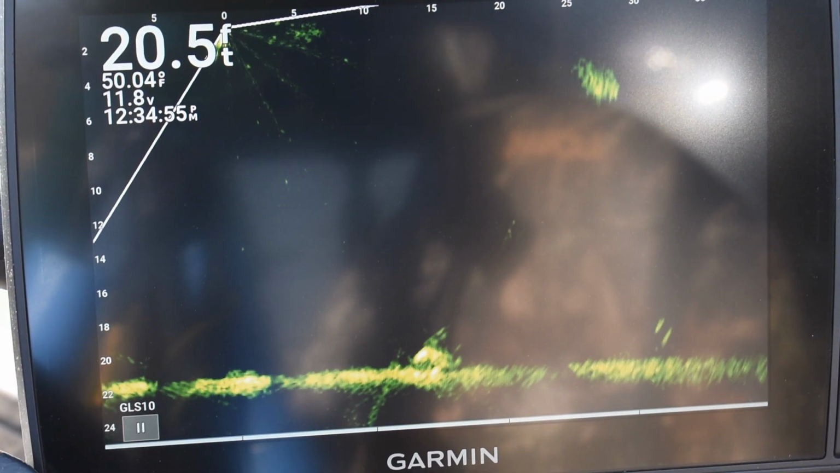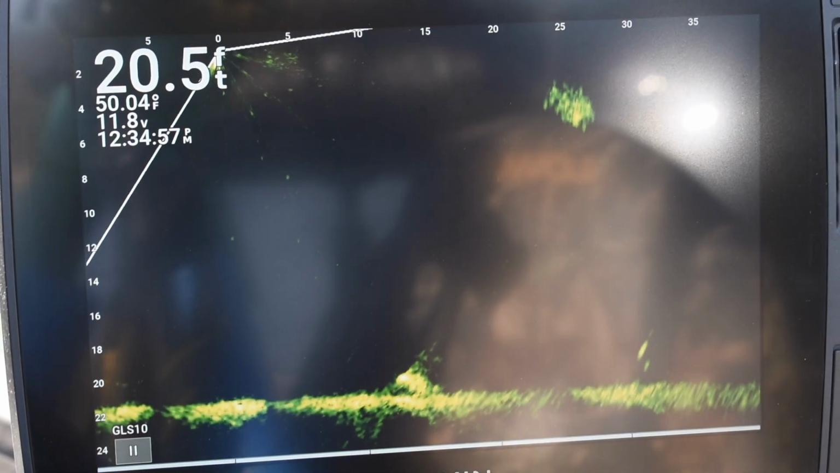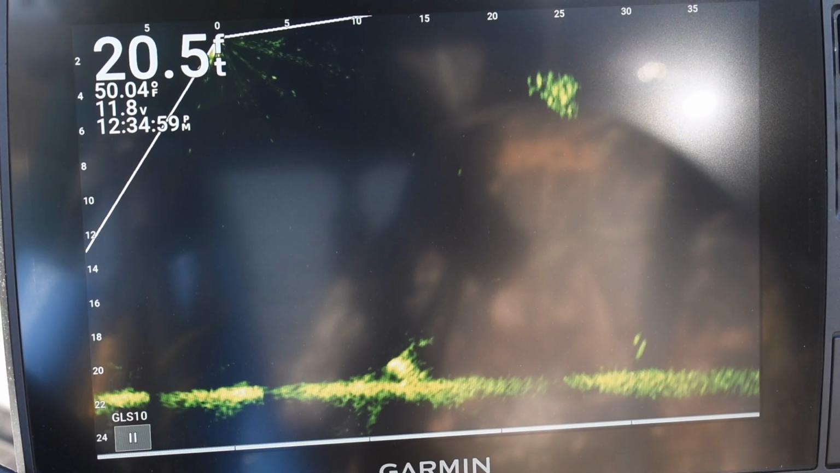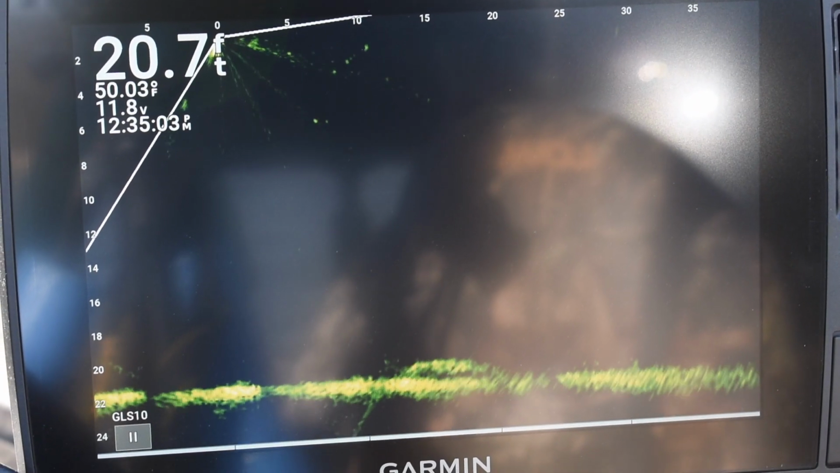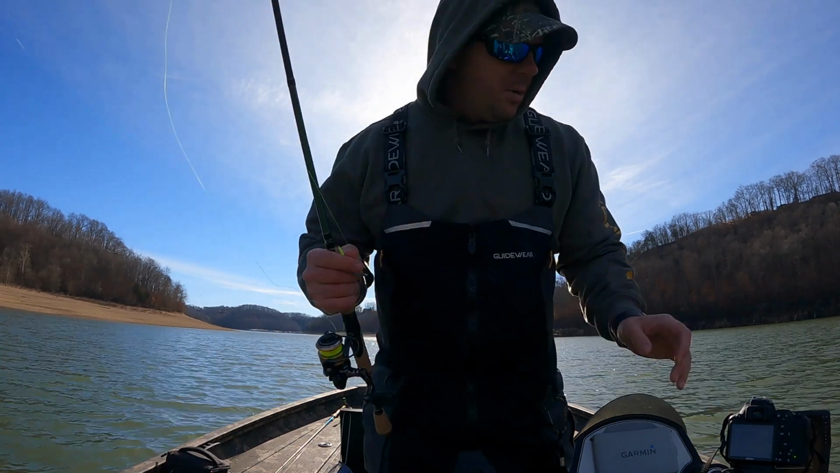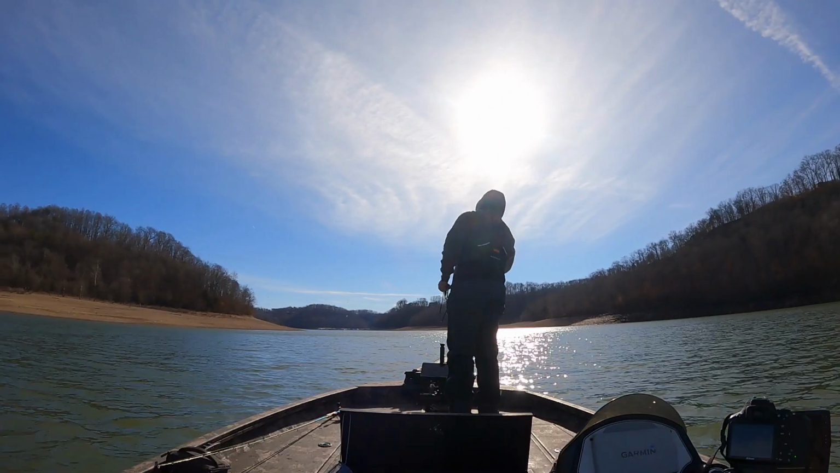They're soft enough that you're able to run the jig through these brush piles without just setting the hook. And a lot of times, if you're around a limb or something, you can be real subtle with it and get it to pop off.